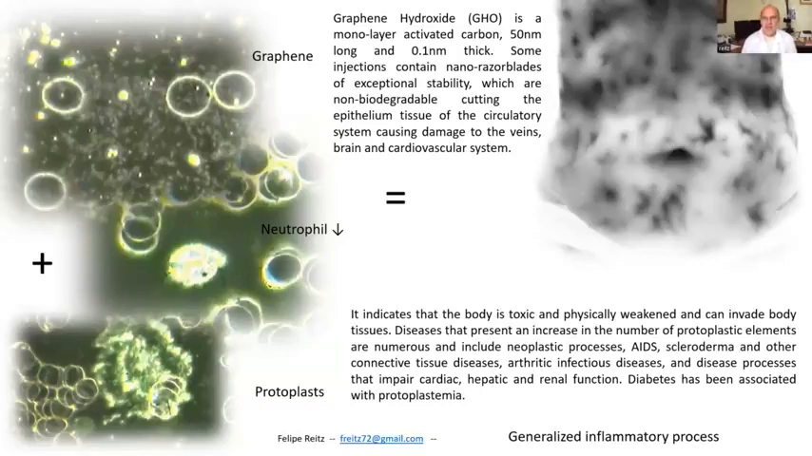But imagine trillions of small razor blades going around your body constantly, called graphene hydroxide, making little cuts. One cut here, one cut there. What happens? Your body gets inflamed, and all the cuts will need platelets and white blood cells to deal with them. You don't have enough white blood cells because they become smaller now and they cannot deal with the problem.